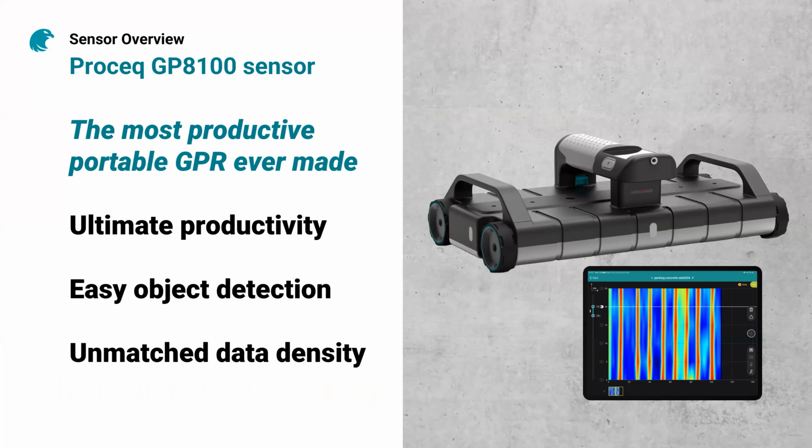So what's our proposition? When it comes to large areas, we have realized that single-sensor ground penetrating radars do not work that well because they need so much time to gather the data that you need. So we came up with the GP8100, a multi-line ground penetrating radar sensor. It offers you ultimate productivity, easy object detection, and of course, unmatched data intensity.